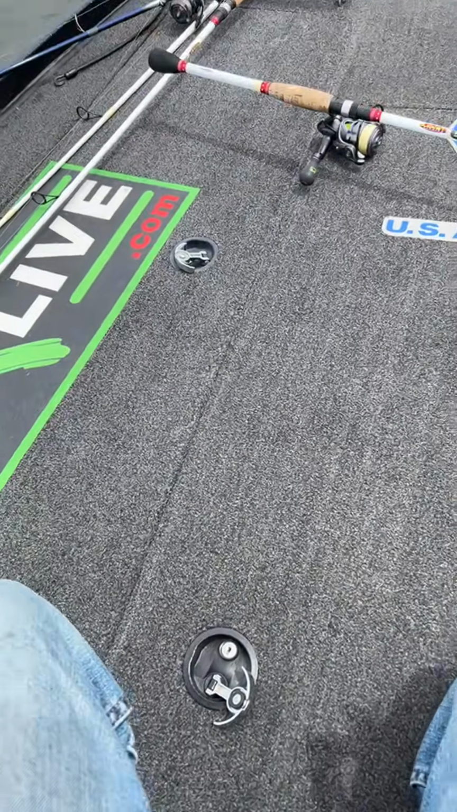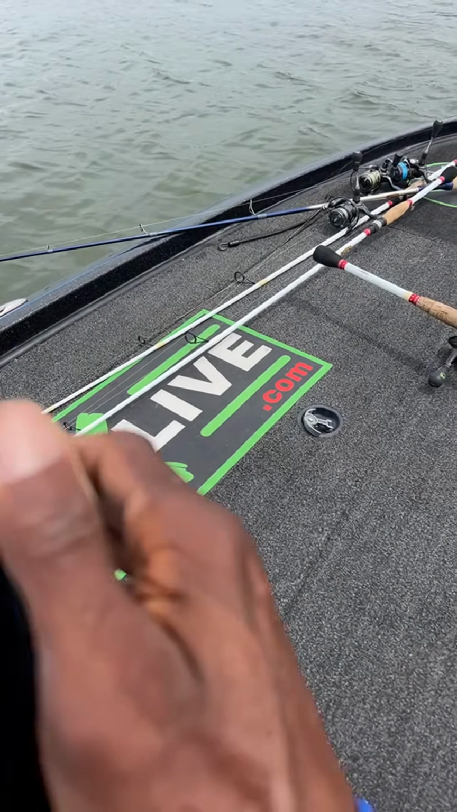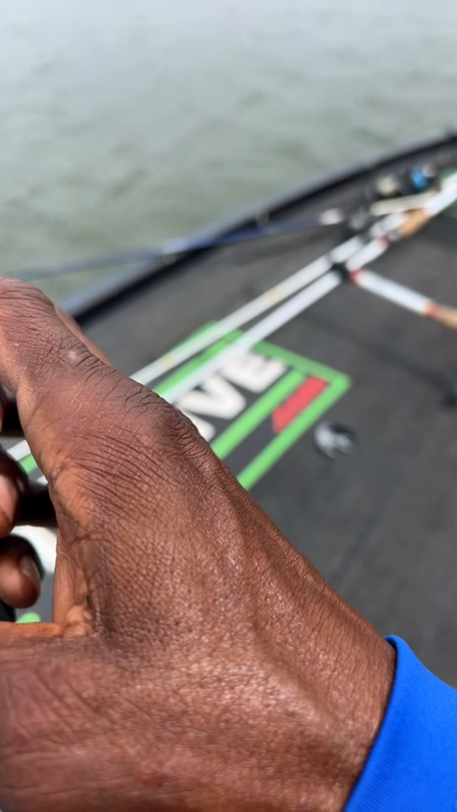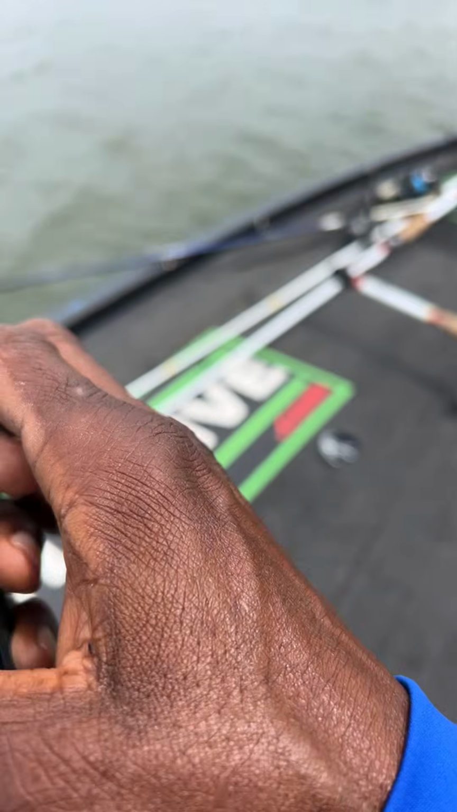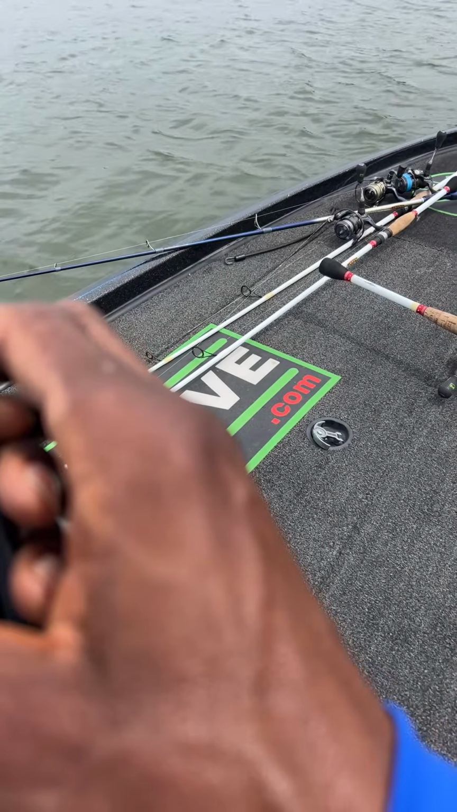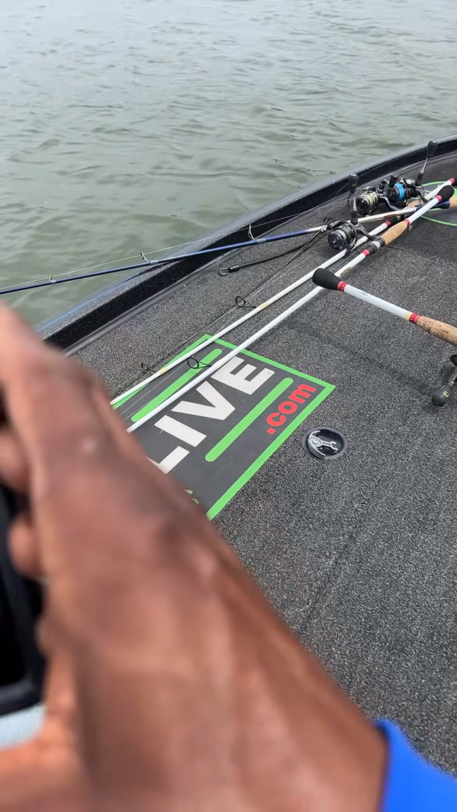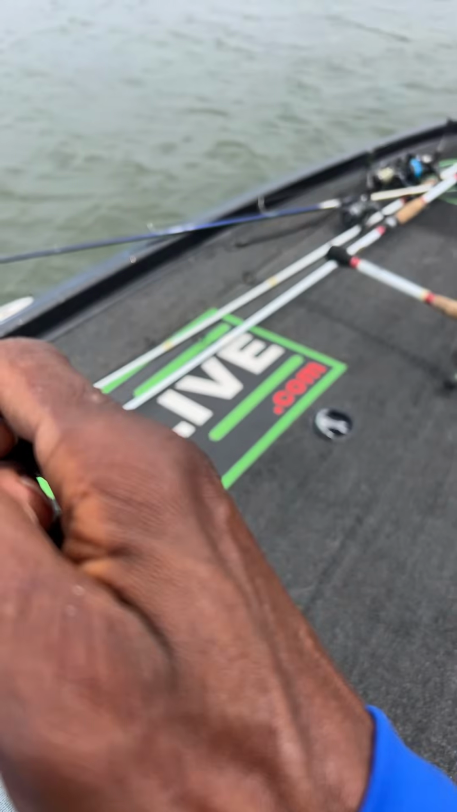Oh, I forgot to send a picture to the crew. Now look, let me go ahead and send this picture to the guys. I'm gonna tell Chicken Hawk, I know he's used to catching small fish, but this is a smallmouth bass. How about that?